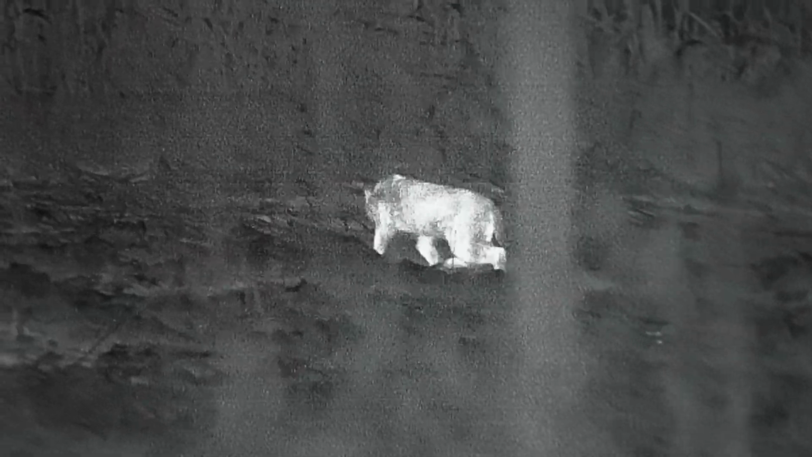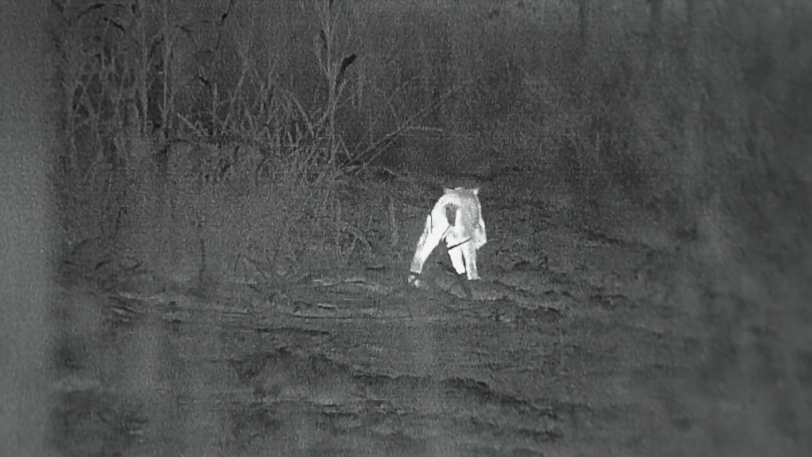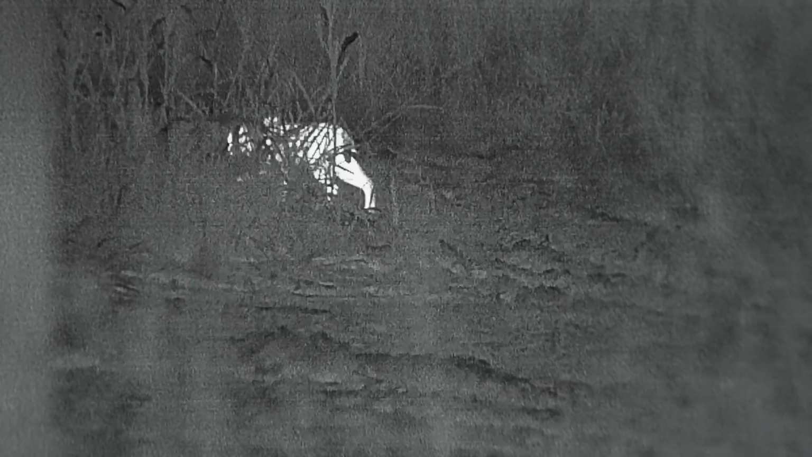Well, I can hunt it, but we can't hunt it till after deer season. I'll tell you what we can do, though. We can go right across the road. There's a two-track going right across this pasture over here across the road that's not 100 yards from here. Let's go right across the road and see if we can get him to cross the road. He ain't got a care in the world, man.